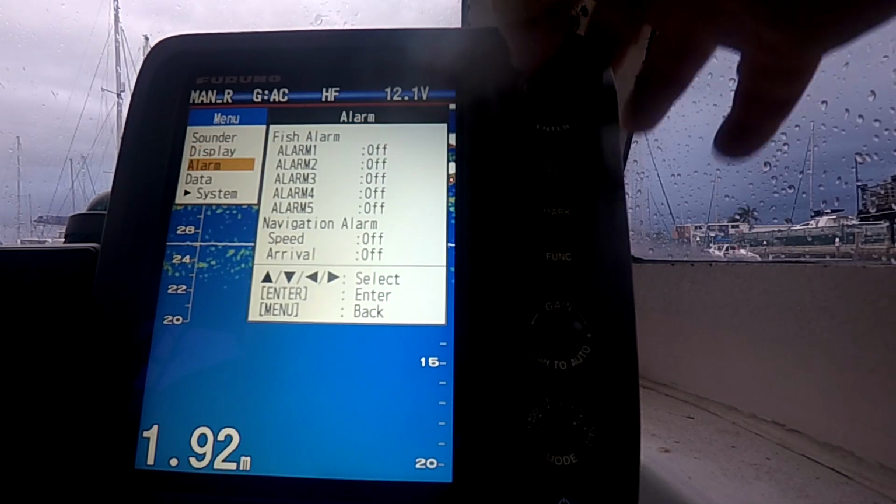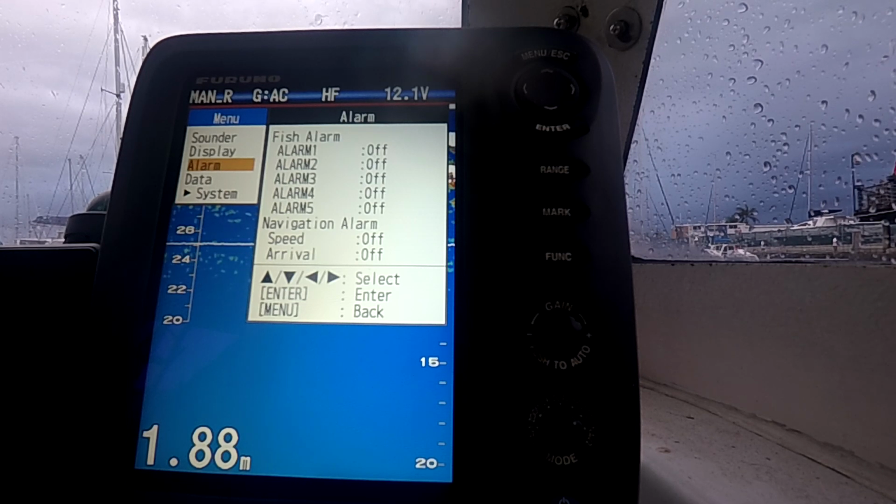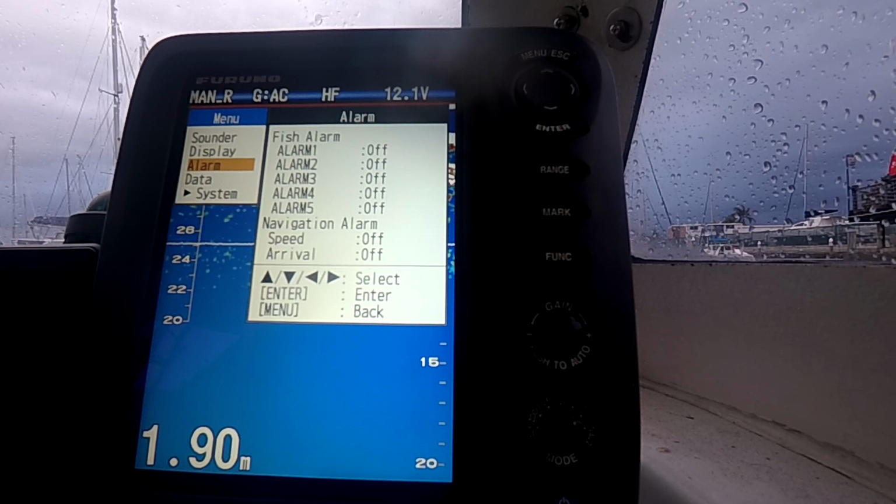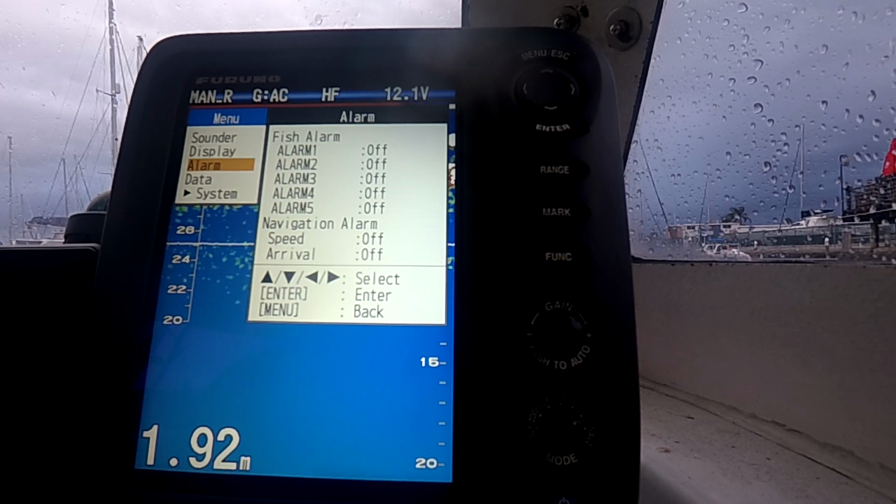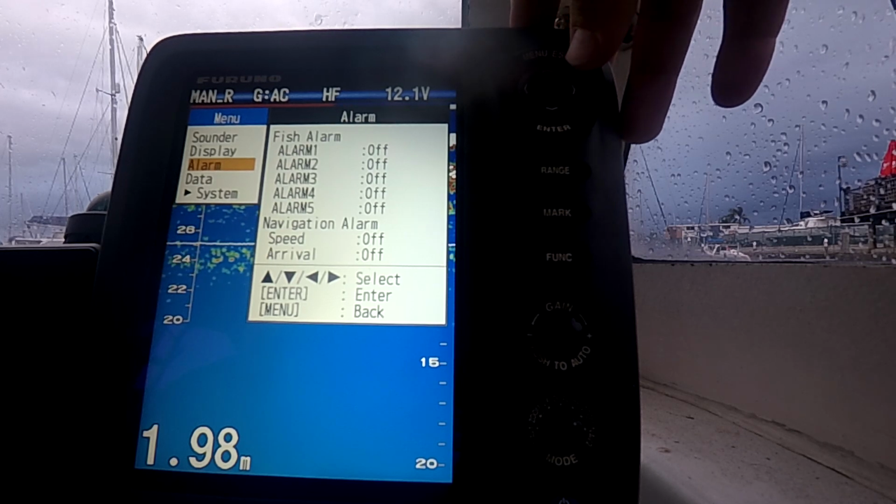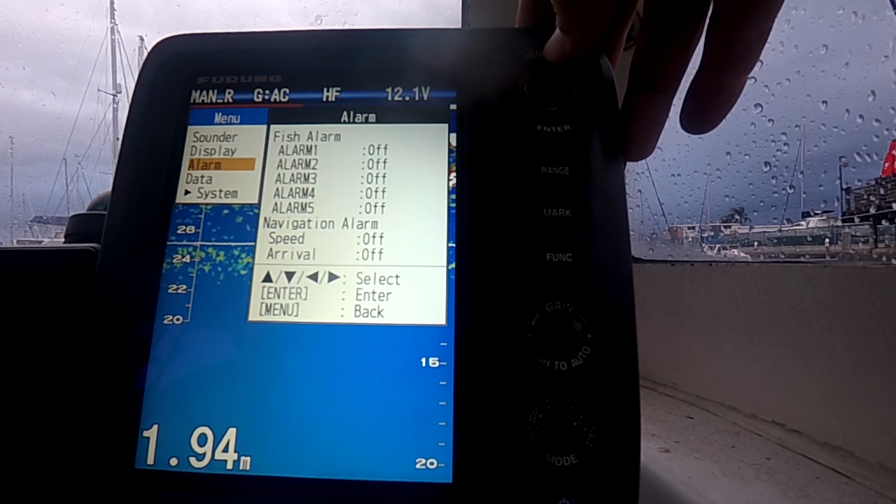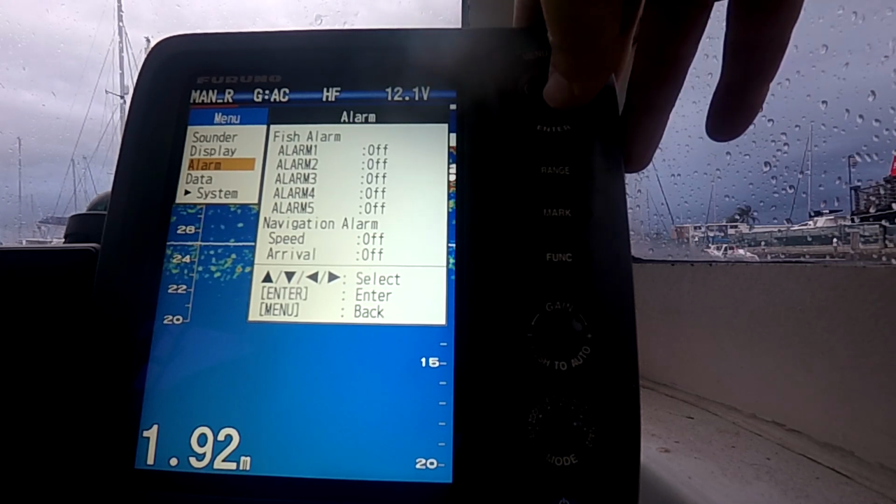Come into alarm, so this is where you can set all your fish alarms up, your depth alarms, etc. It's pretty annoying. I've never been able to get it to work real good. It sounds exactly like the alarm that's in Wicked Tuna when it goes off all the time on the TV shows. So there's obviously a Furuno fish alarm they use there. But yeah, you can set all this up if you want.